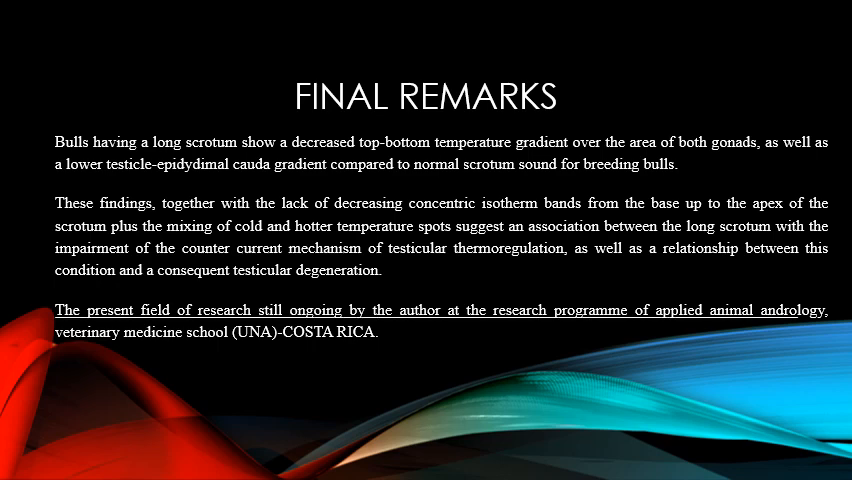The present field of research is still ongoing by the author at the Research Program of Applied Animal Andrology, Veterinary Medicine School, UNA, Costa Rica.